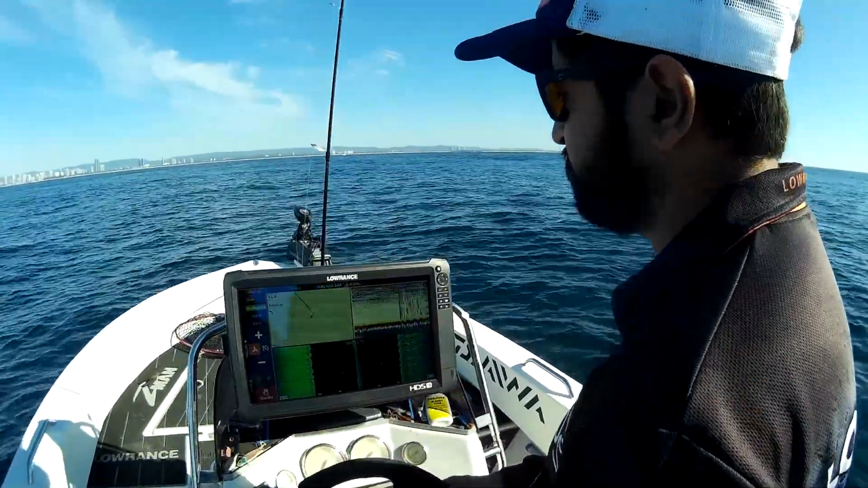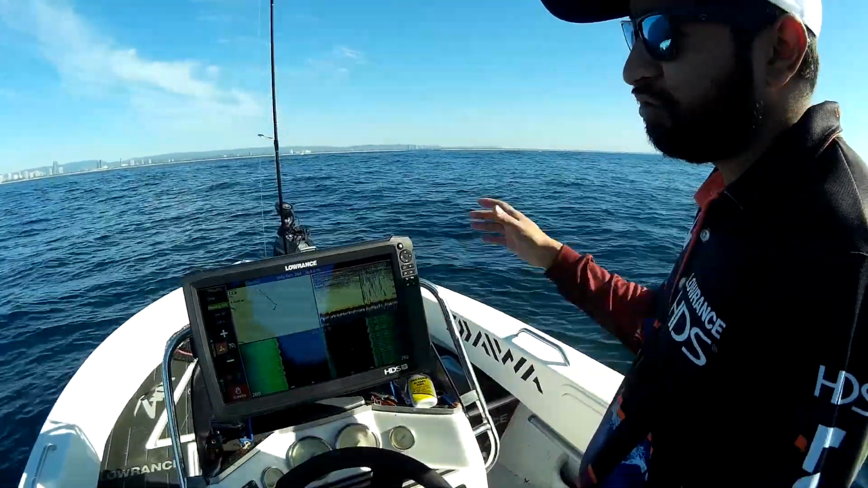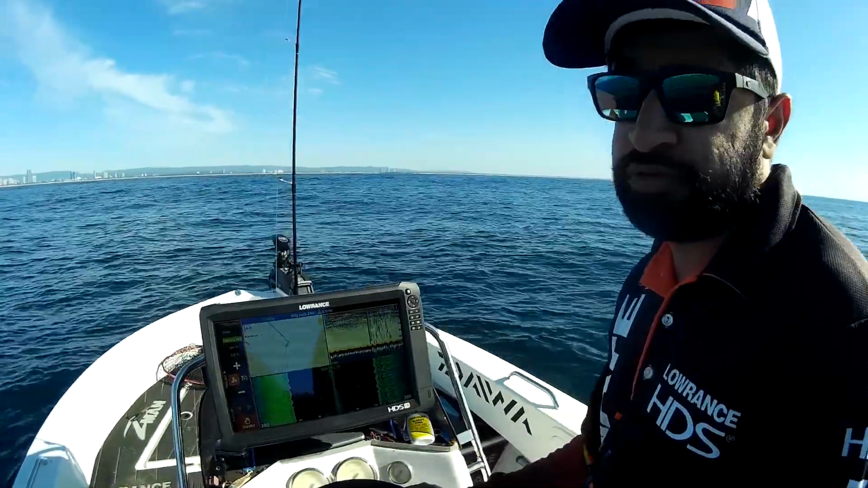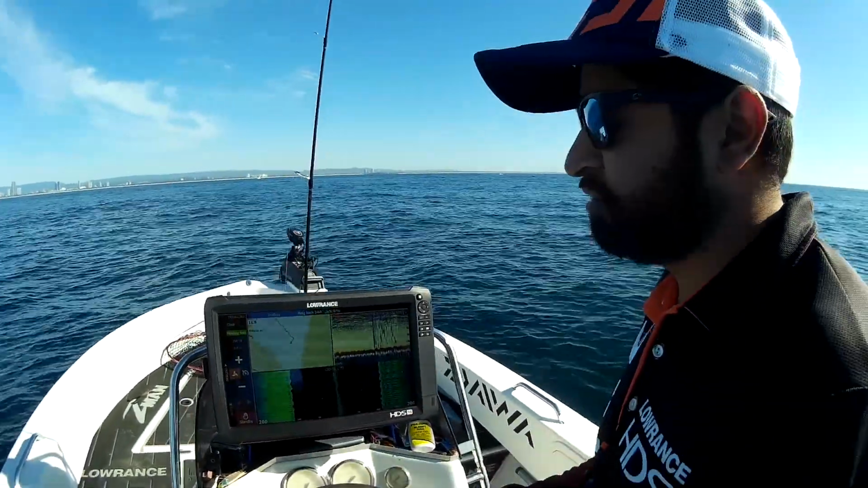Allowing us to slow the drift down means that we can literally drift with the lure, and we can stay vertical the whole time, and that whole drift we've actually got a lure on the bottom, as opposed to only fishing a short section of it and then drifting off the mark.